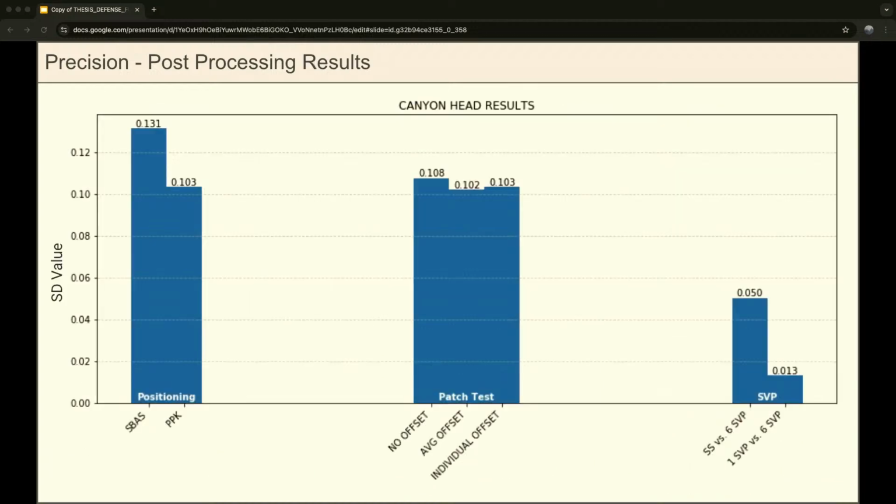And here's the results of all those tests over the entire Canyon head region. So on the x-axis we have all the different tests, so positioning test, patch test, sound velocity profile test, and those are separated down into their individual components. And then on the y-axis we have the standard deviation value, which is going to represent our degree of precision. And as expected, the standard deviation value for the SBAS solution is higher than our PPK solution by about 3 centimeters. So our ideal case here is about 10 centimeters of precision.